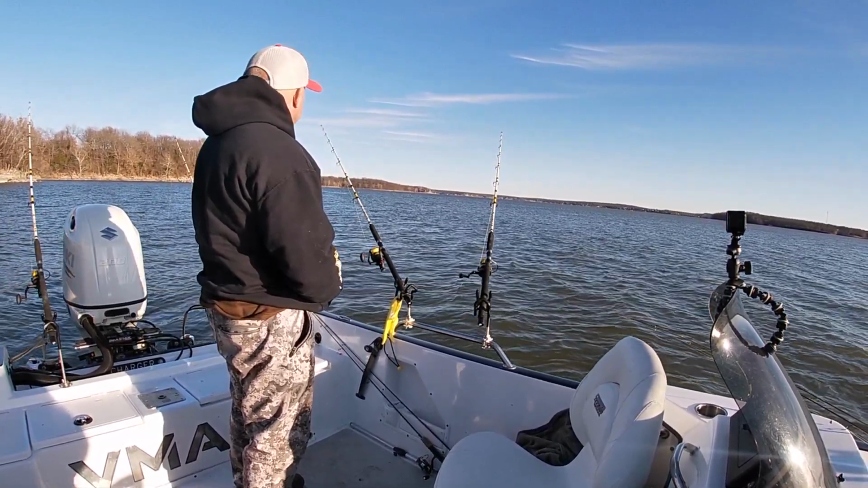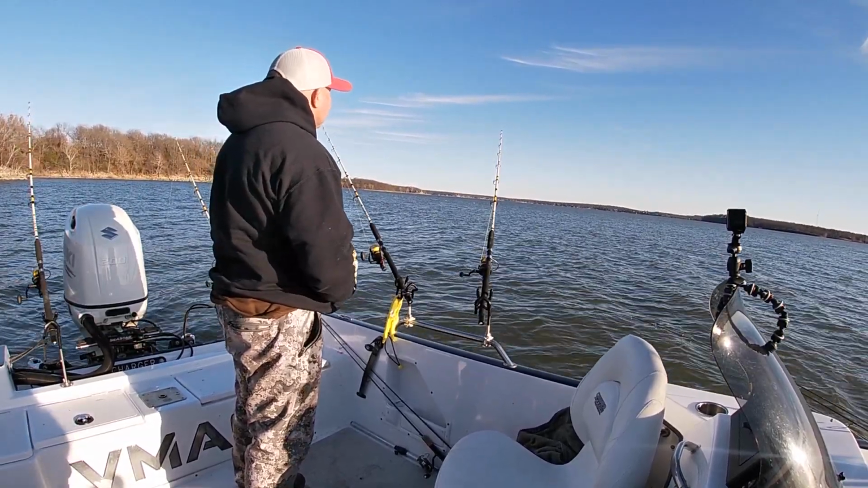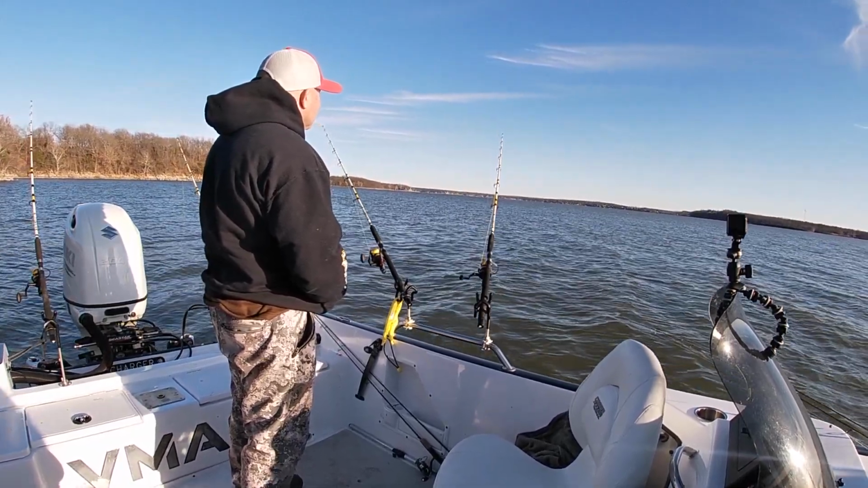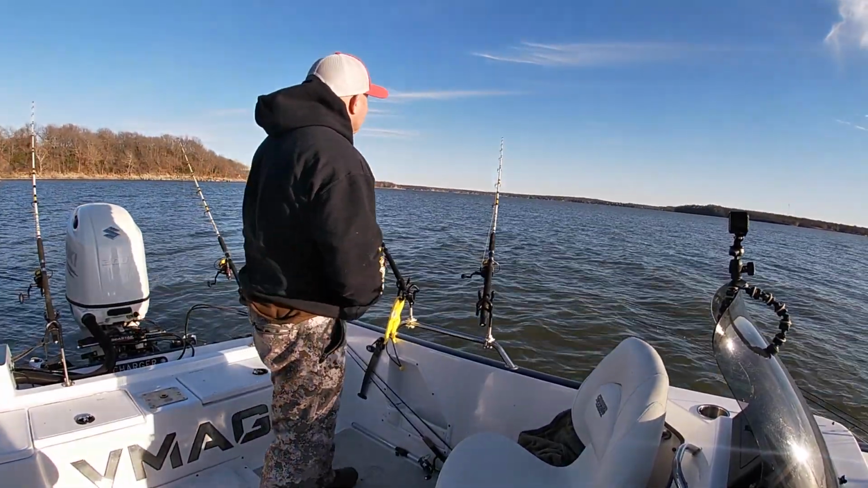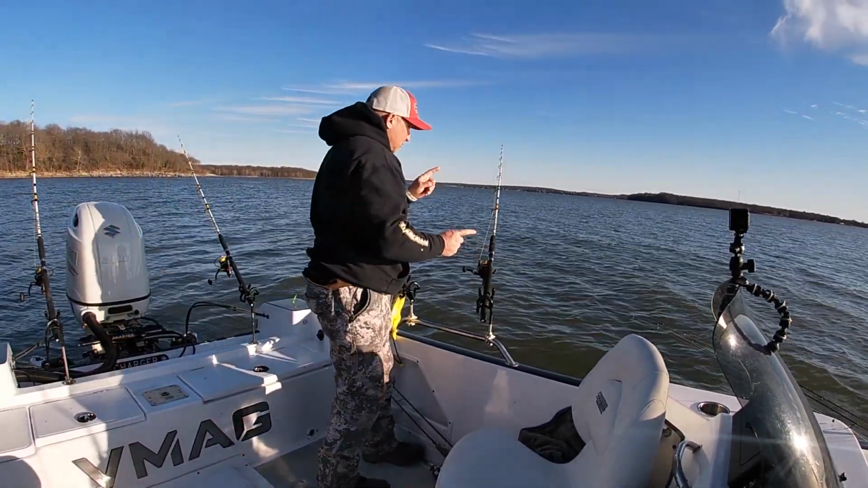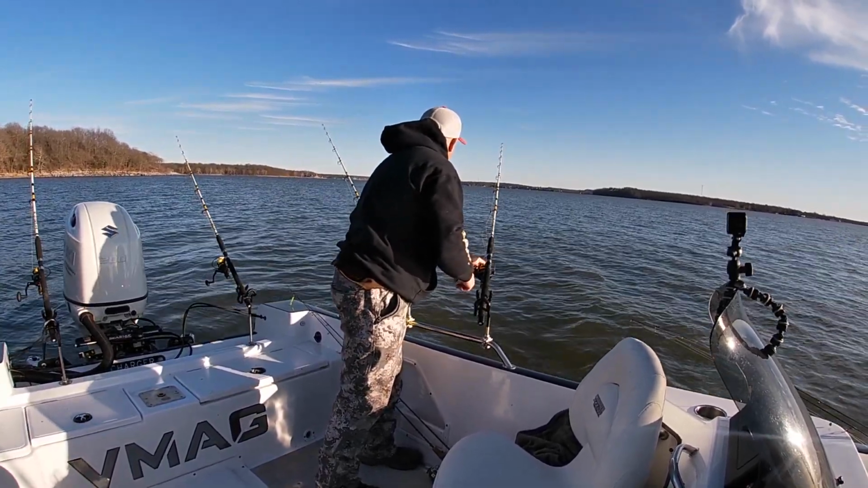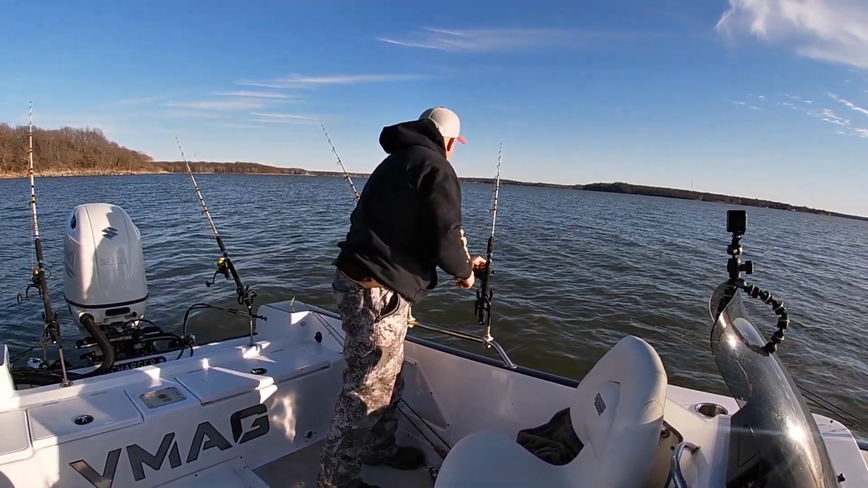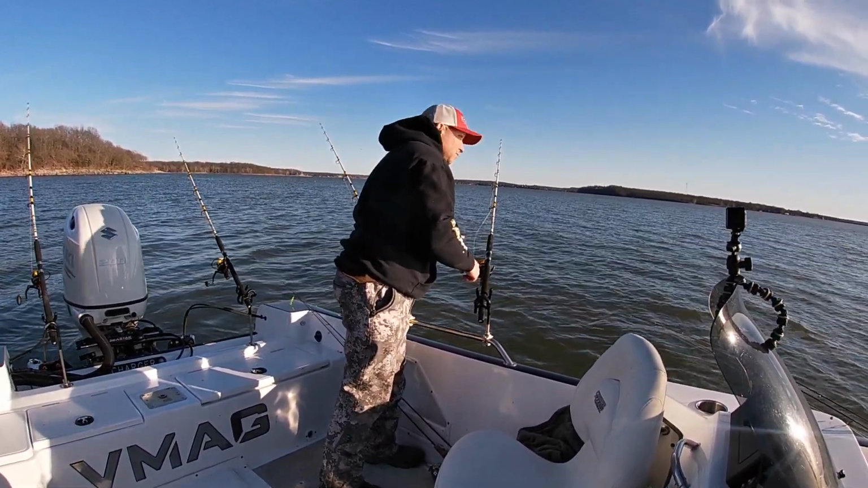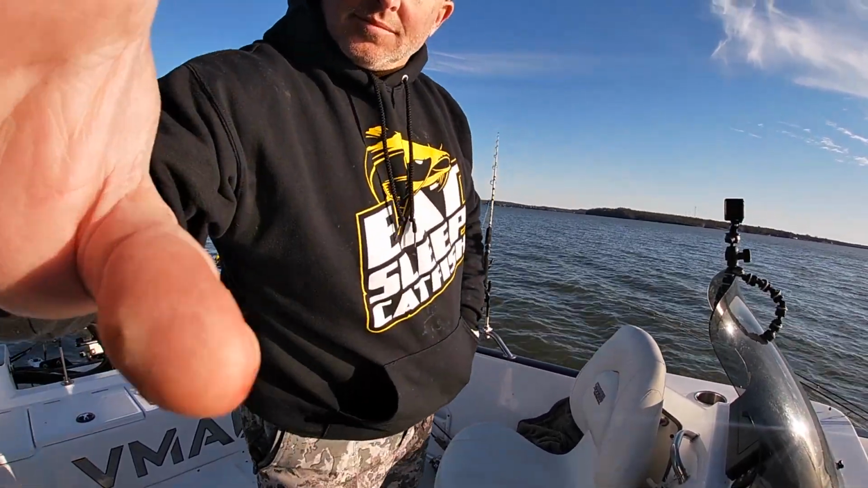One of the biggest tips that I can give you guys is make sure that you leave slack in all of your lines when you're out there. Spot lock or manual anchors are not going to allow you to sit perfectly still, and you are going to have to be able to let that boat sway around with some slack in your lines. If you don't, when the boat sways, you're going to be hung up all the time. And I encourage you to put a lot more slack in your line than you would even think that you would need.